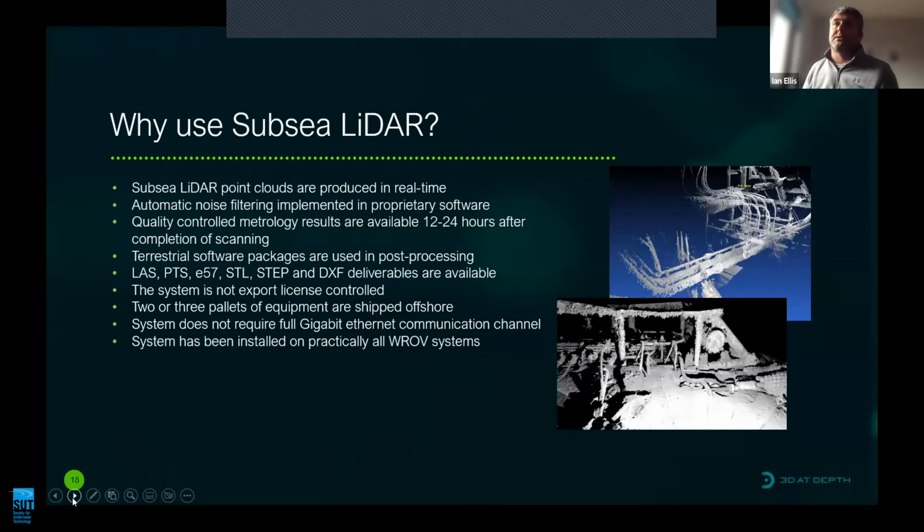The system is not export license controlled. It moves very quickly globally by air freight. It's a couple of pallets of equipment, which often goes offshore on rigs, small construction vessels, inside nuclear power stations, hydroelectric dams. The system does not require full gigabit Ethernet communication channels and has been installed on practically all world-class ROVs.